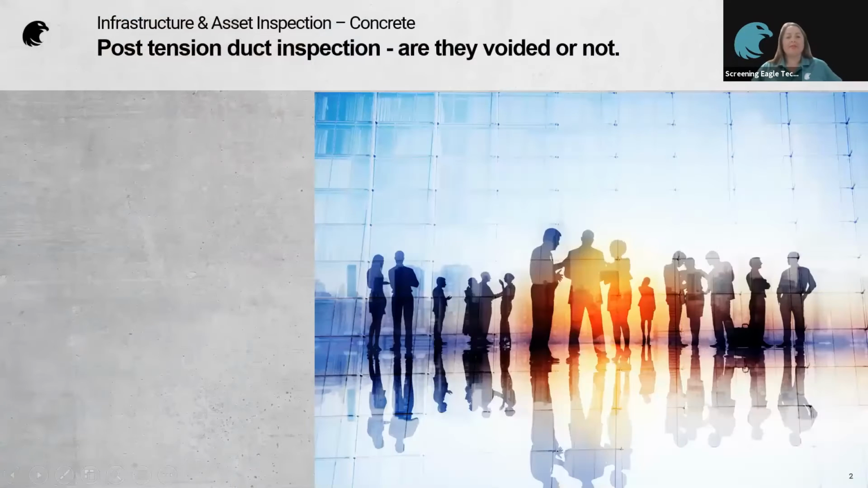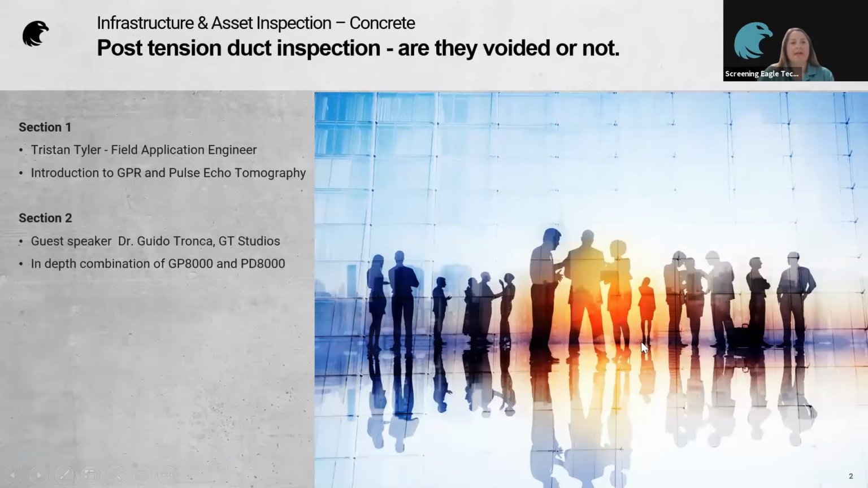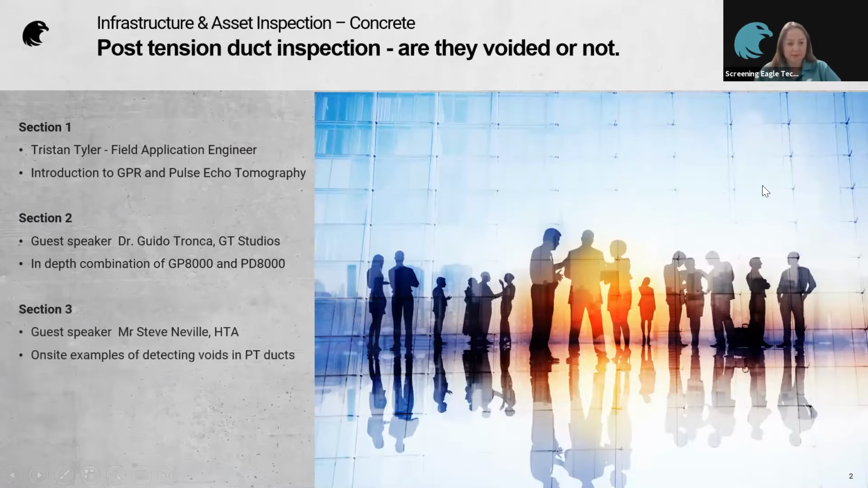So what have we got in the plan for you today? Well, the very first thing you're going to meet is my colleague Tristan Craig Tyler. He's our field application engineer. He's going to give you a brief introduction to GPR and pulse echo tomography. Then zooming in all the way from Torino, you have Guido Tronca, who will be discussing why combining both the GP 8000 and the PD 8000 is so complementary when testing PT ducts. Then you'll meet our second guest speaker, Steve Neville from HDA. He's going to give you some real life examples of his experiences on site, detecting voids in PT ducts.